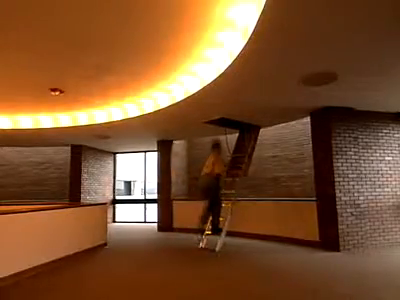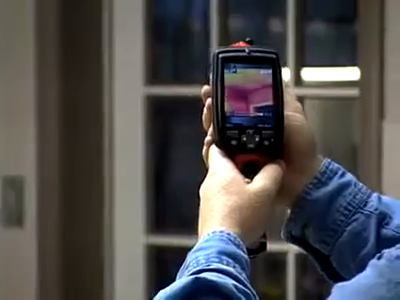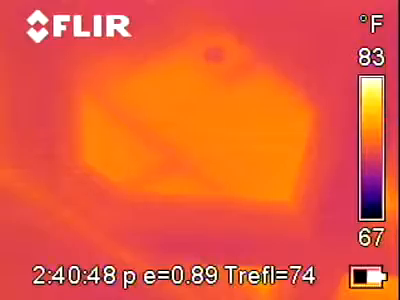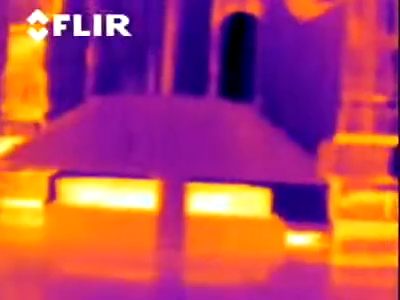It's handheld, it's easy to carry in attics and crawl spaces. It's lightweight. The FLIR infrared cameras are really easy to use. It's point and shoot. The controls are easy to operate. The camera allows a whole new level of being able to look at a building. We can eliminate destructive testing. It's already making us better at what we do.